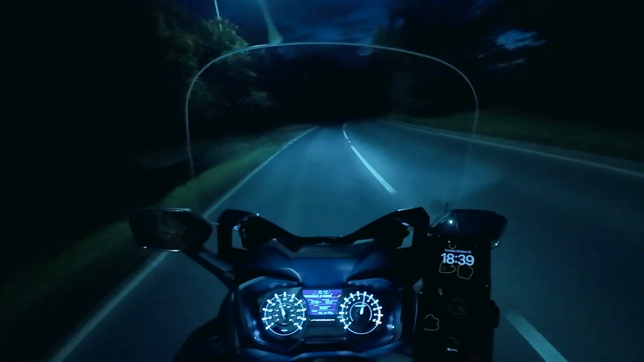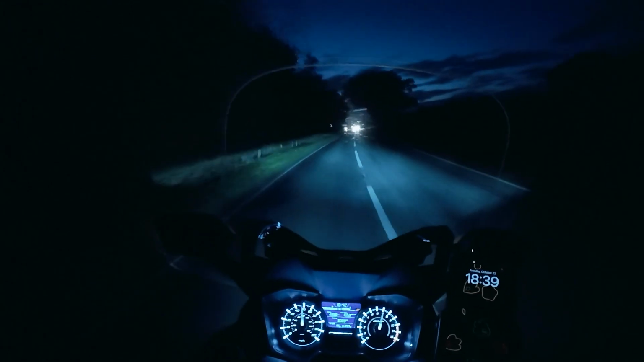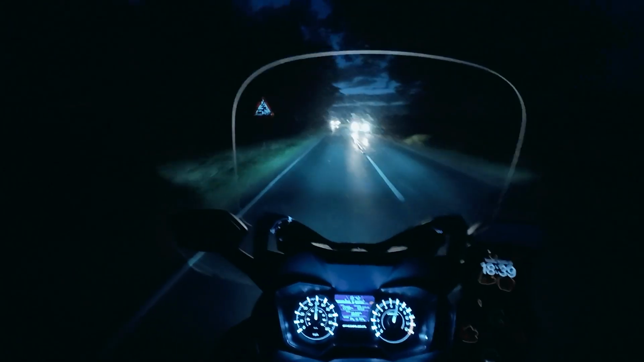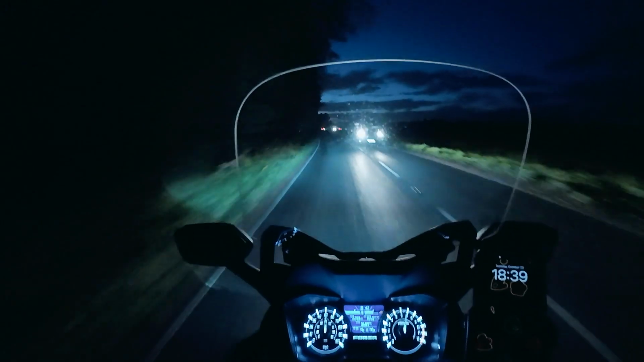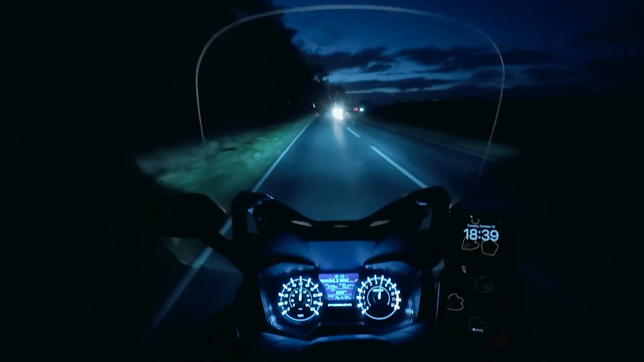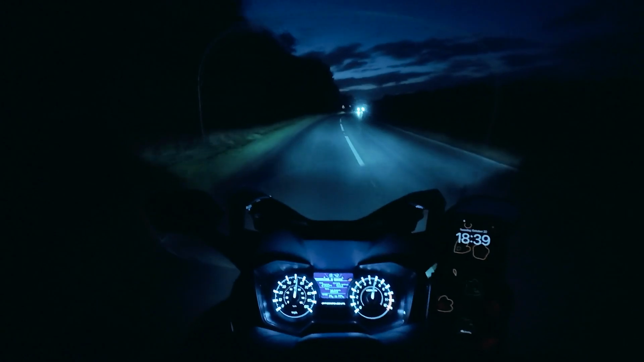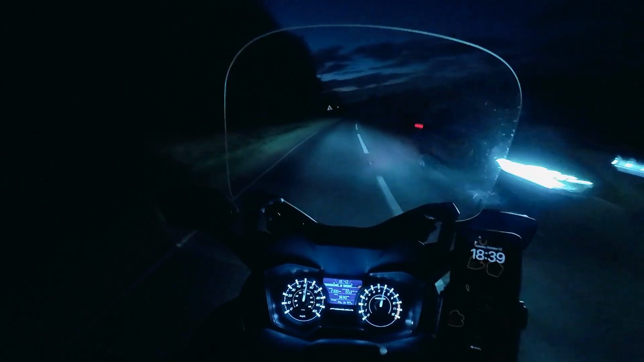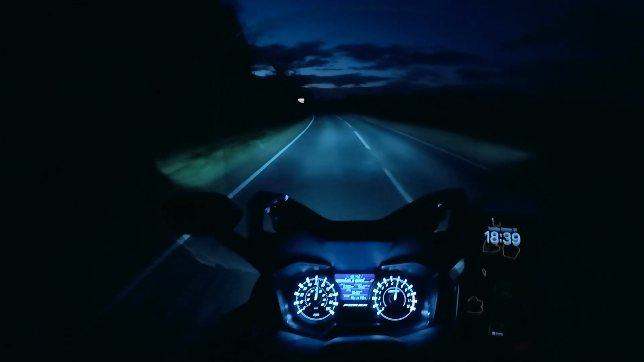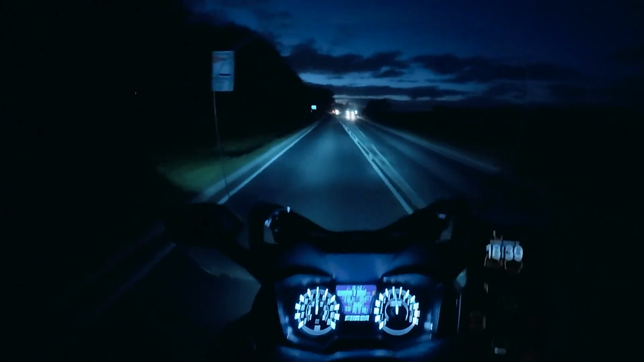I like riding at night. There's something quite liberating about it. I think in a way it's easier because you don't have such a comprehension of speed. And when you're on a motorbike, speed can feel a bit disconcerting because obviously you're not in a car. Like when I'm in my car, I'm a lot more protected.